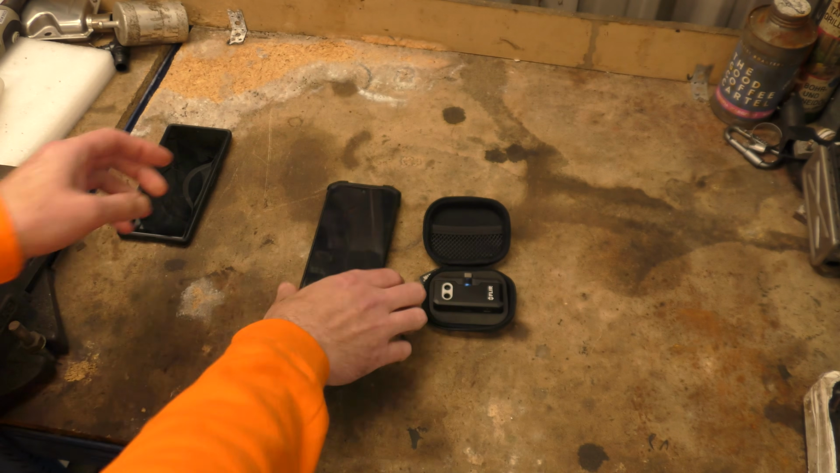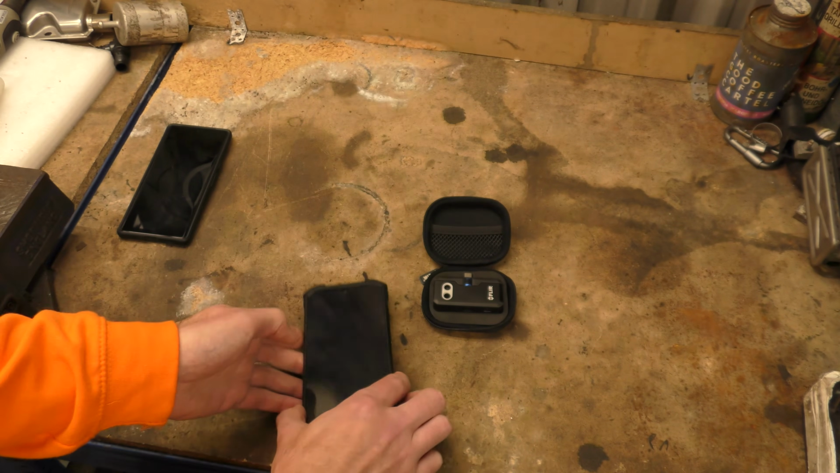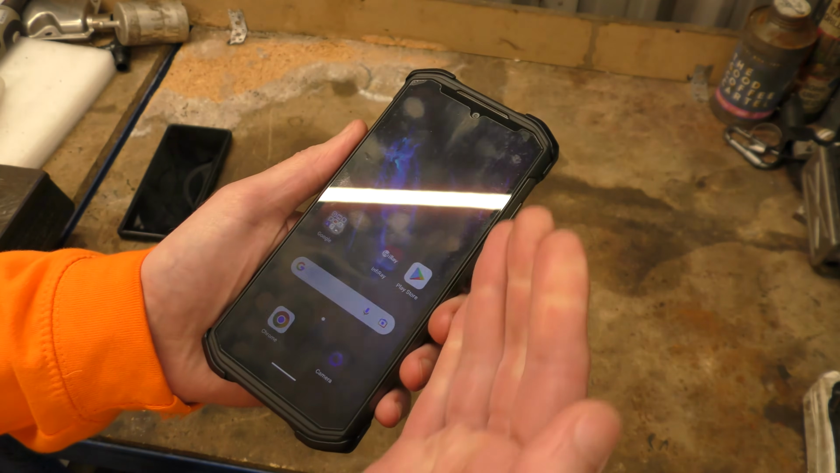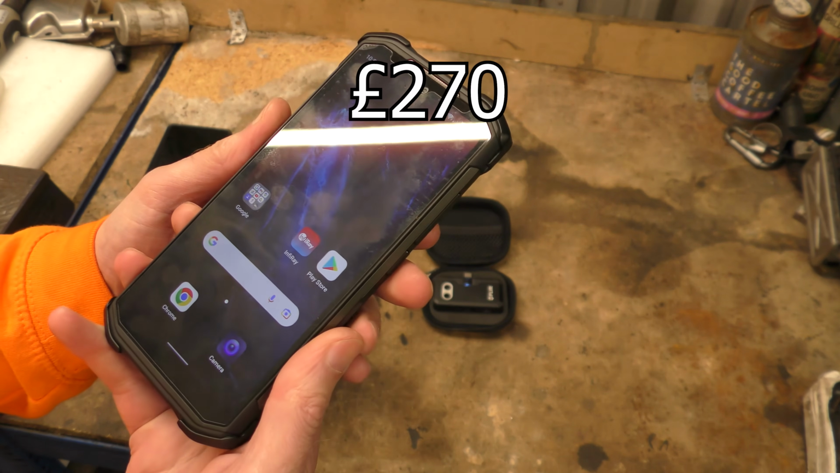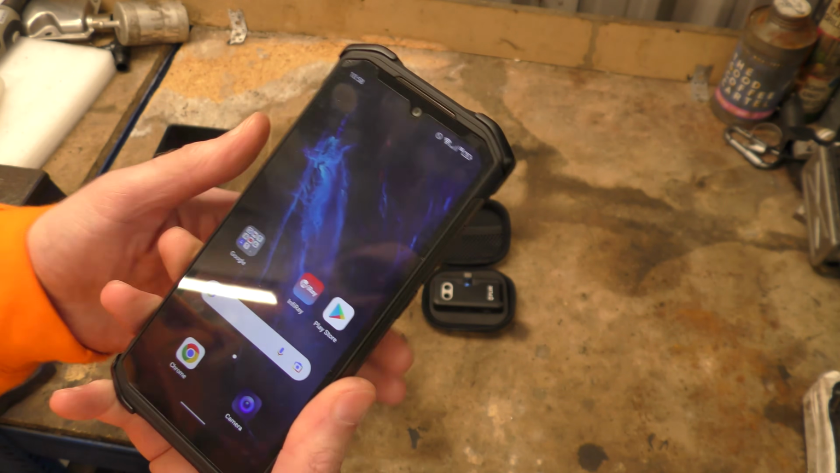plugged smartphone versus the Doogee S98 flagship phone, which was a whopping £270 from AliExpress. And yeah, so basically you're getting the phone and the thermal imager.